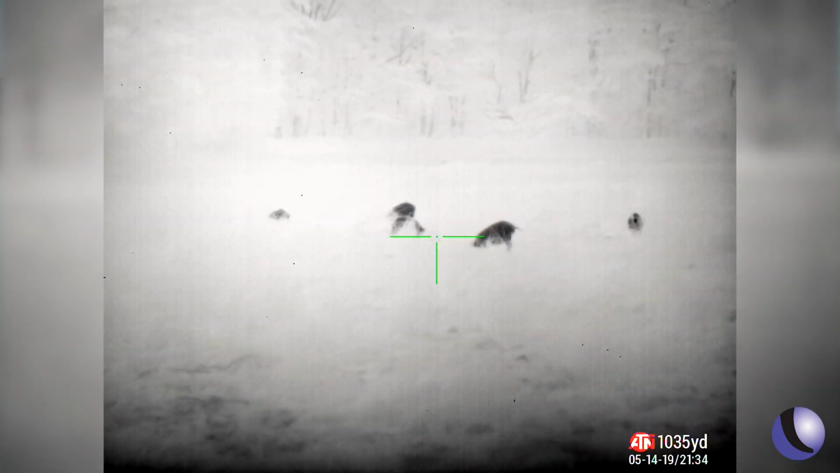We saw hogs. We did exactly what we set out to do. The optics performed well. We had good clarity, good visibility. Really, if anything that was alive out there in the fields, we saw it. It just goes to show you that when you have good quality optics, it makes all the difference.